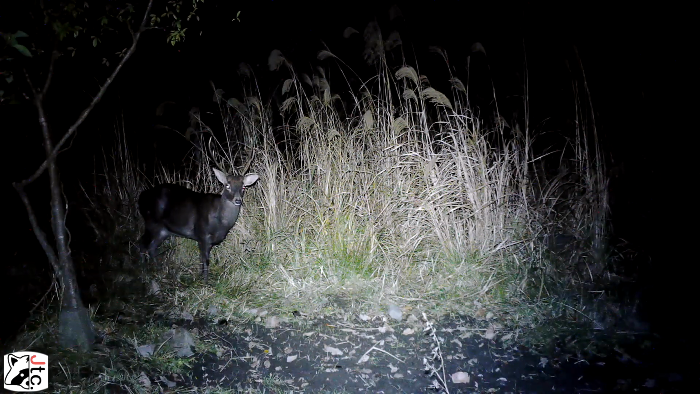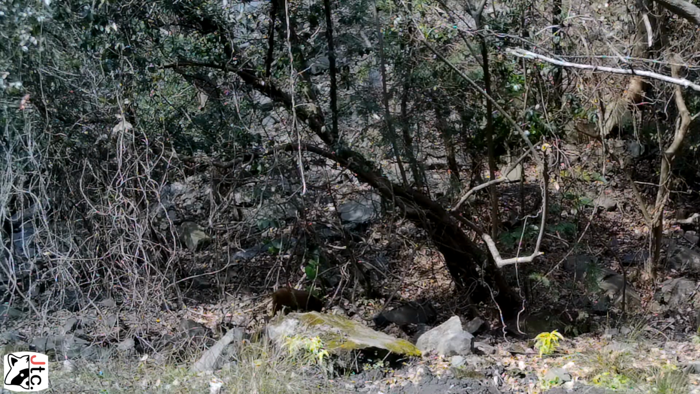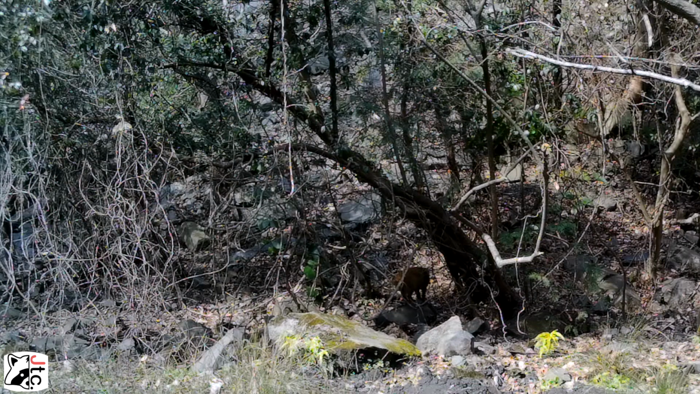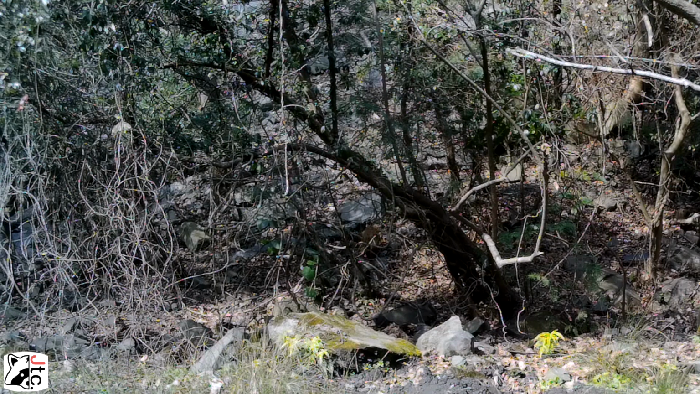I forgot to count how many species we've seen. Here we are, here's another one of those wildcats. When I first saw this one, I was like, what? Is that a wildcat? But there aren't any wildcats other than in Tsushima. They have a native mountain cat in Tsushima. But I thought this guy looked like a lynx, or some sort of small bobcat or wildcat. But there are none of those in Japan.